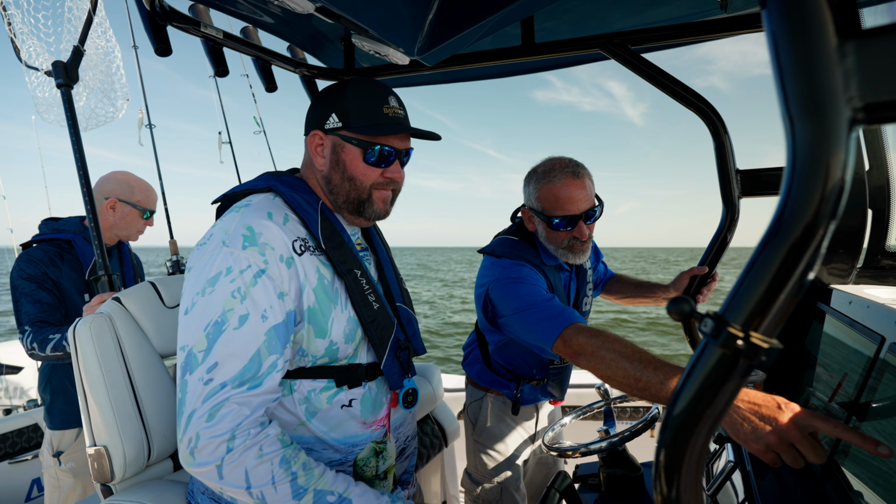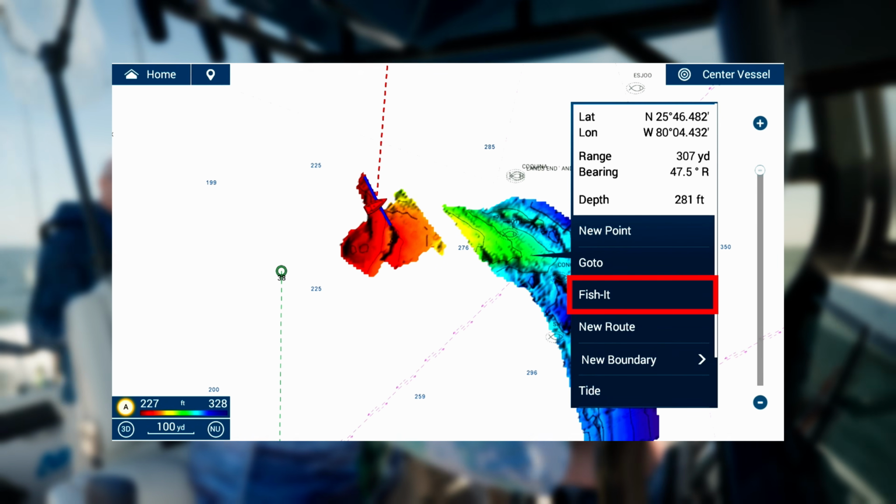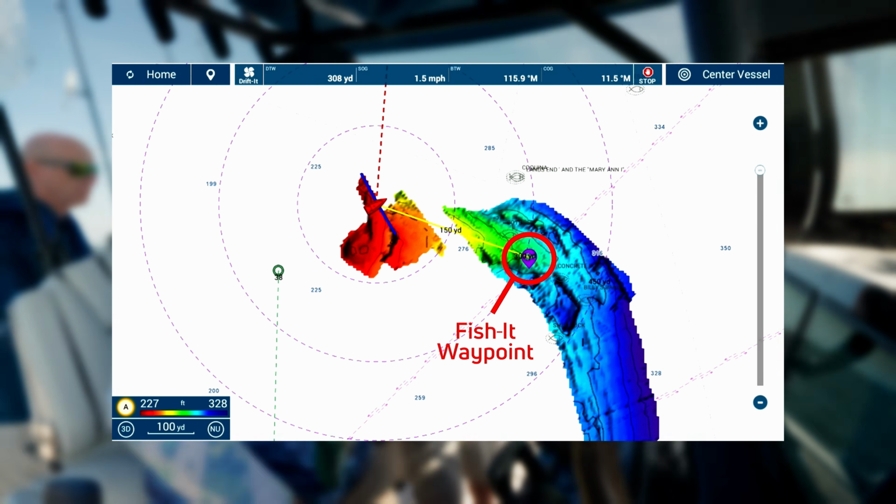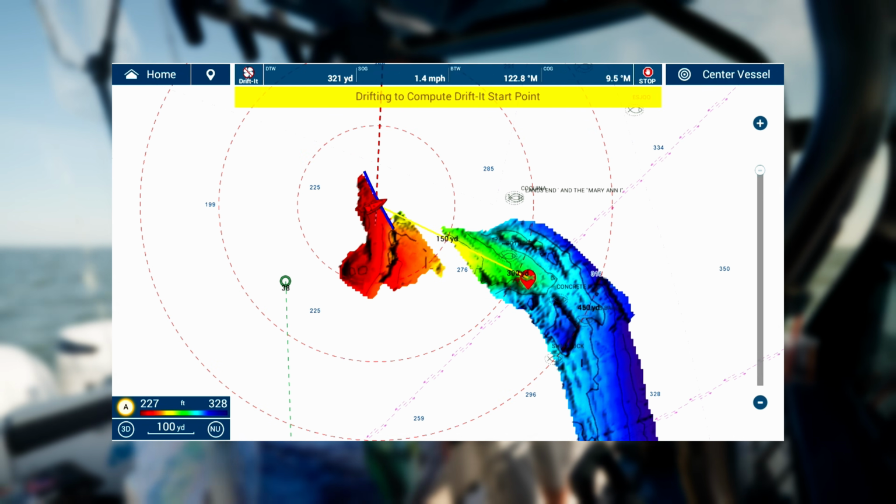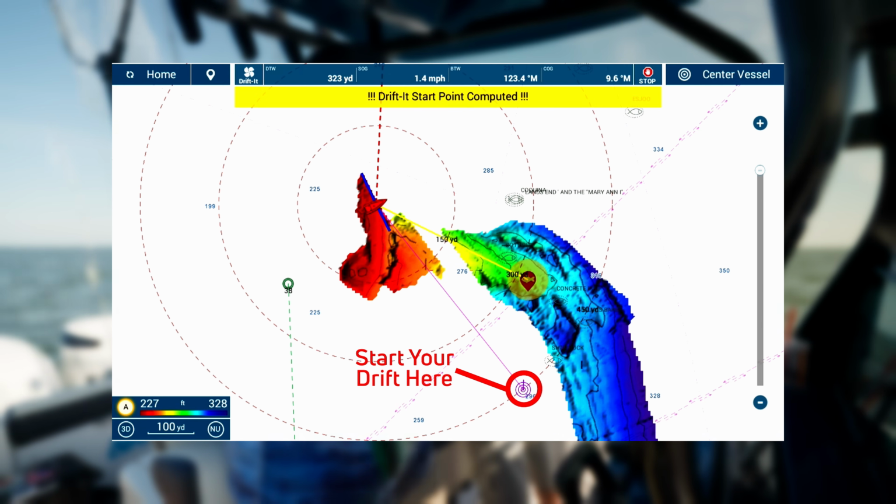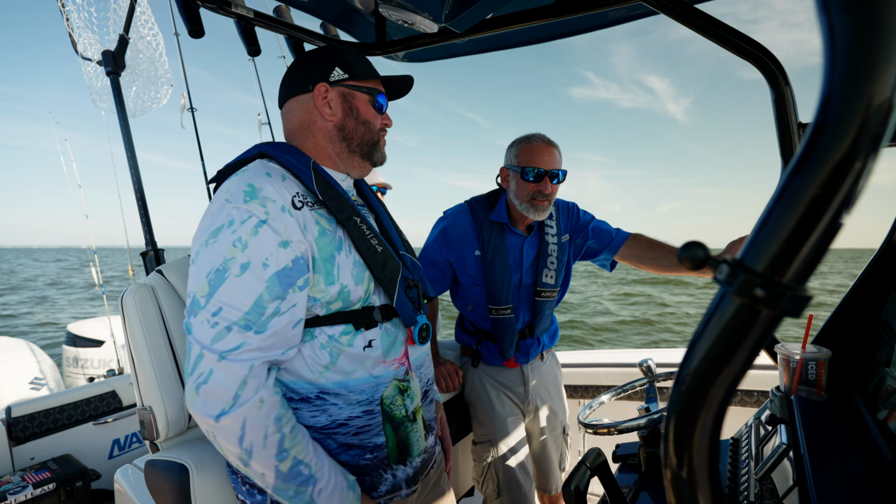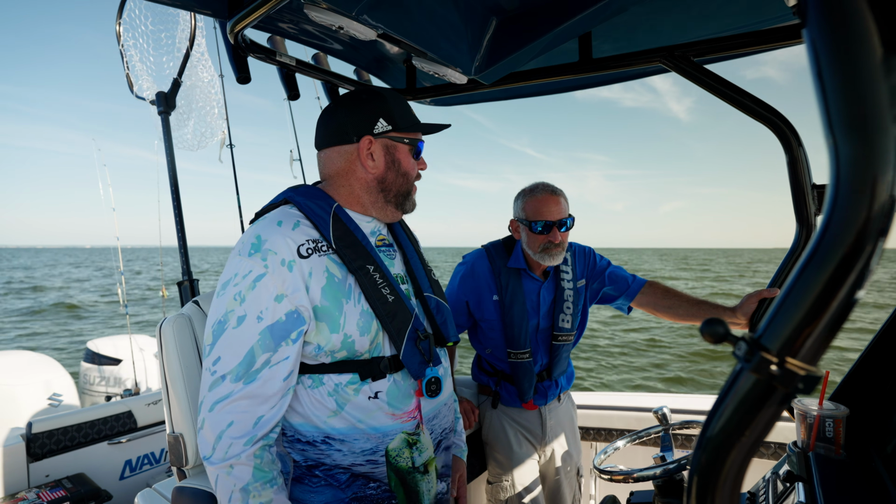Could we do like a slow drift right up to there? Yeah, so we'll touch our point, and we'll say Fish It. And then above that, we have Drift It. And what we do, we touch Drift It, and it's going to start calculating. And then as soon as it gets a little bit of the natural drift, it'll show us exactly where to put the boat to drift over the spot we just told it we want to drift. Interesting, okay. Perfect drift without trial and error beforehand.